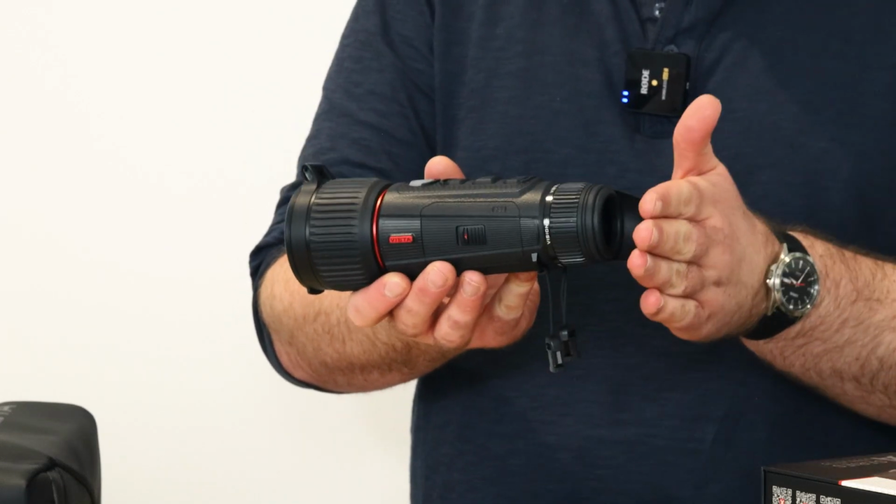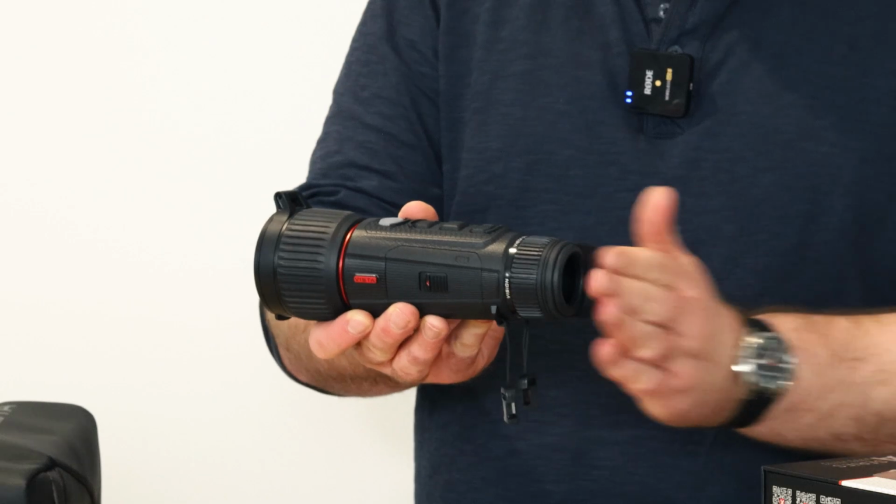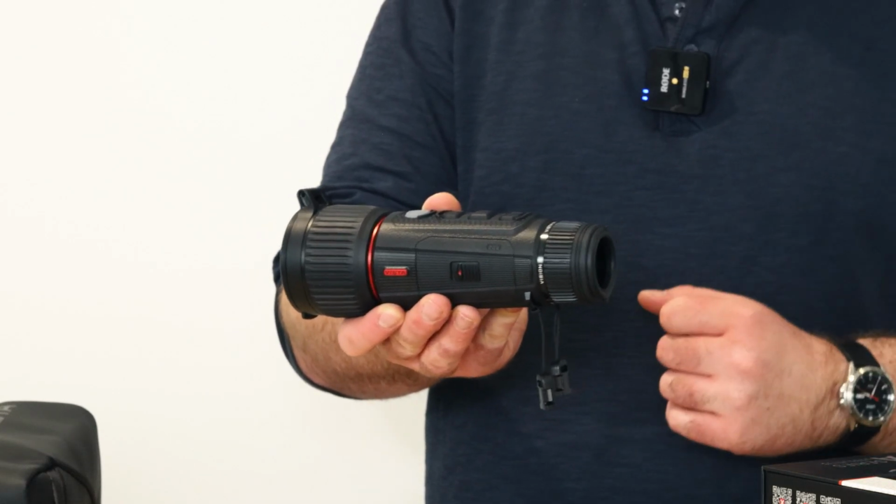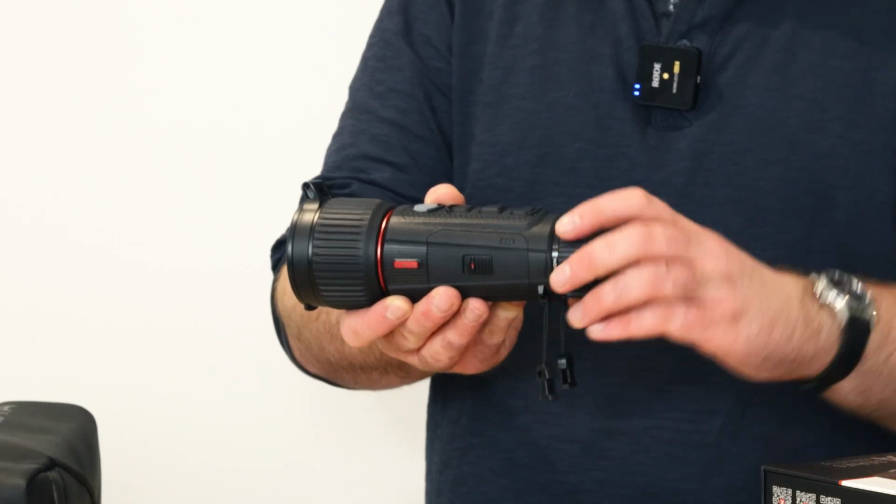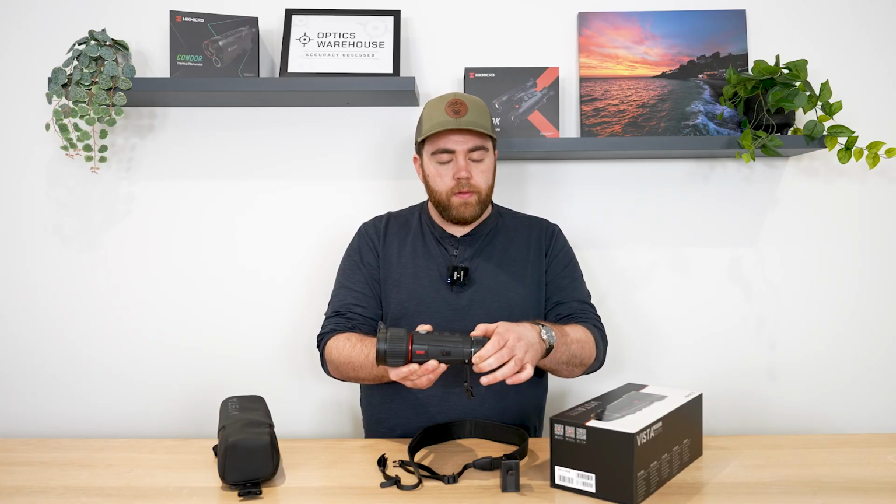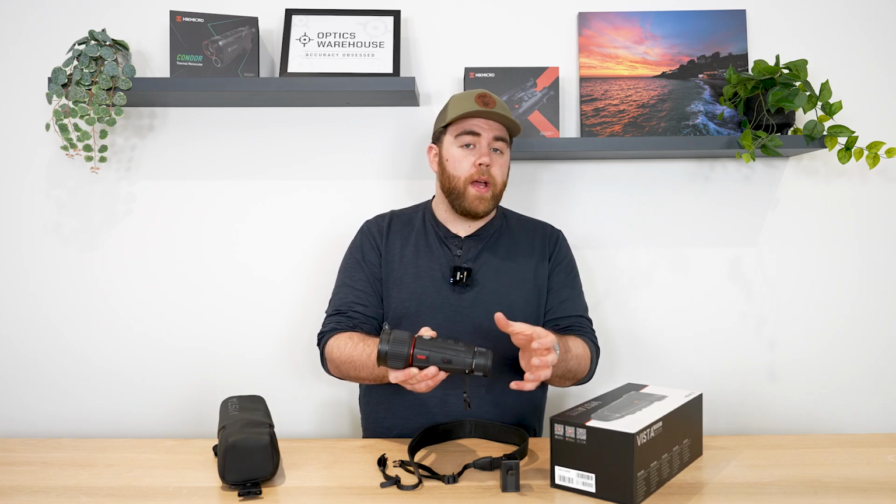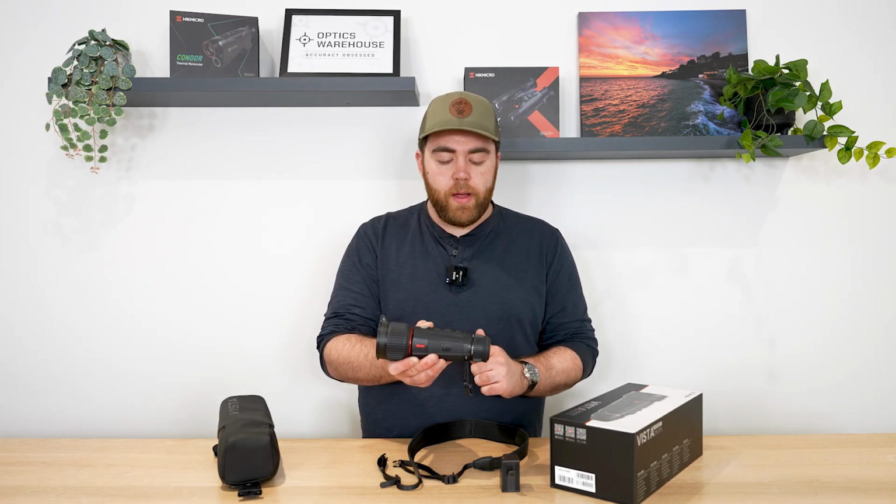So starting at the back here, we have our reversible eye shade. You can also flick it forward if you want it out of the way. It's typically what I do. Going forward to this knurled section here, this is your dioptre adjustment. It is relatively stiff in a good way in that it will not just move on you. So once you've got it set, you don't have to worry about it.